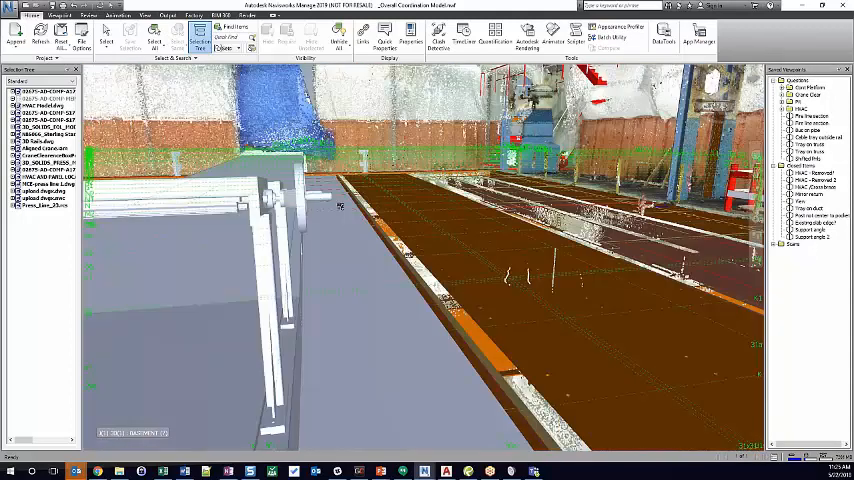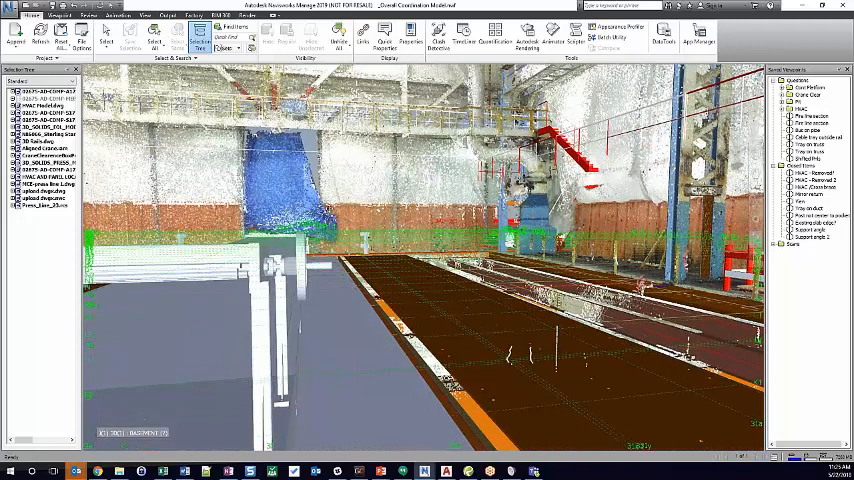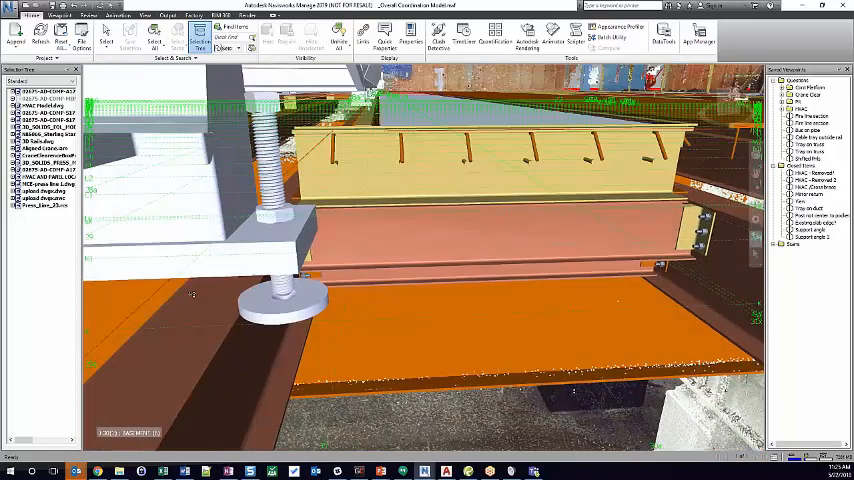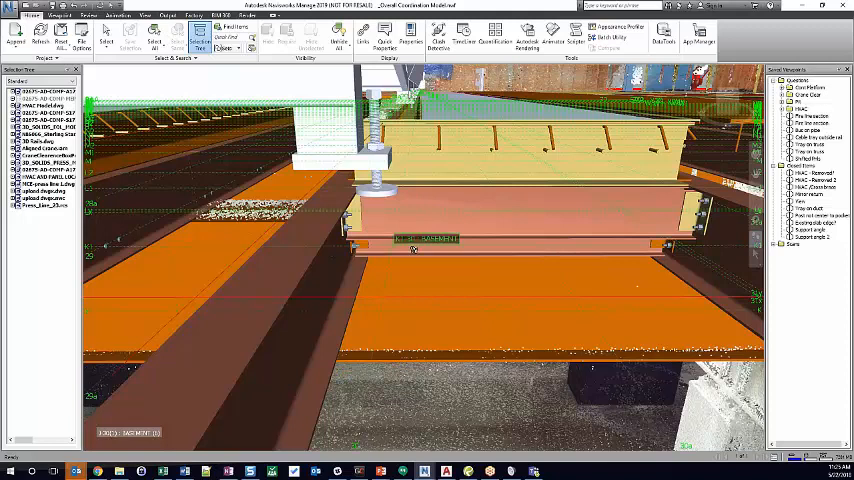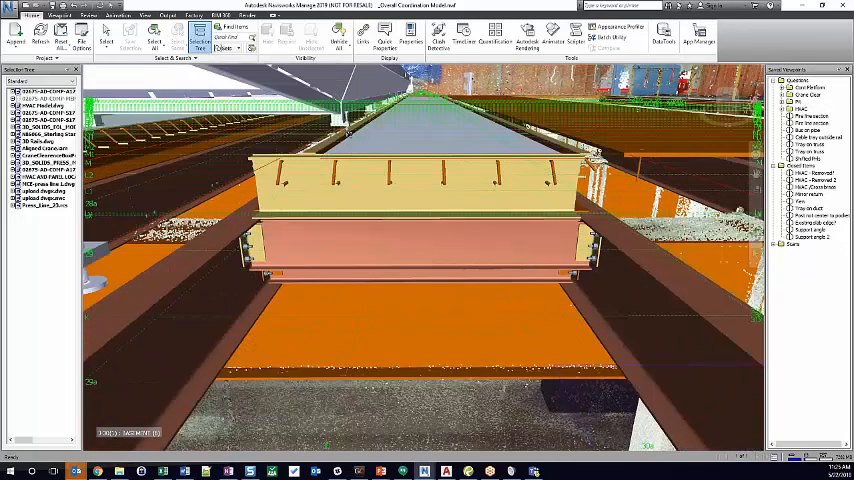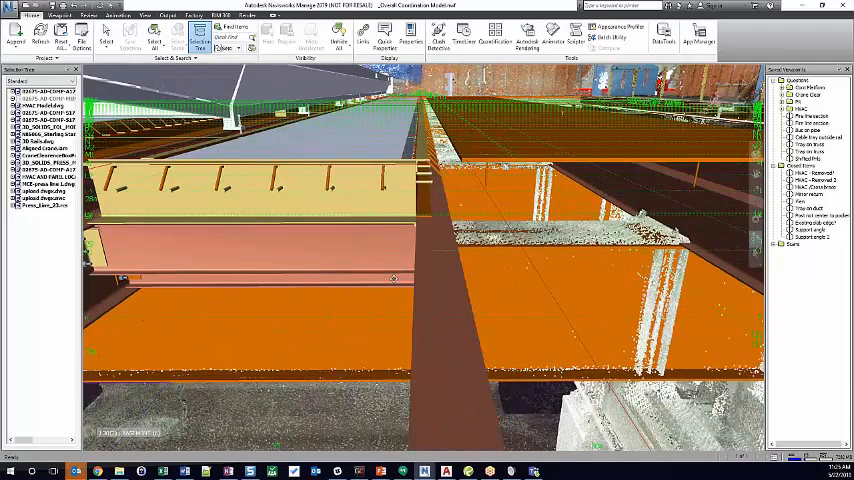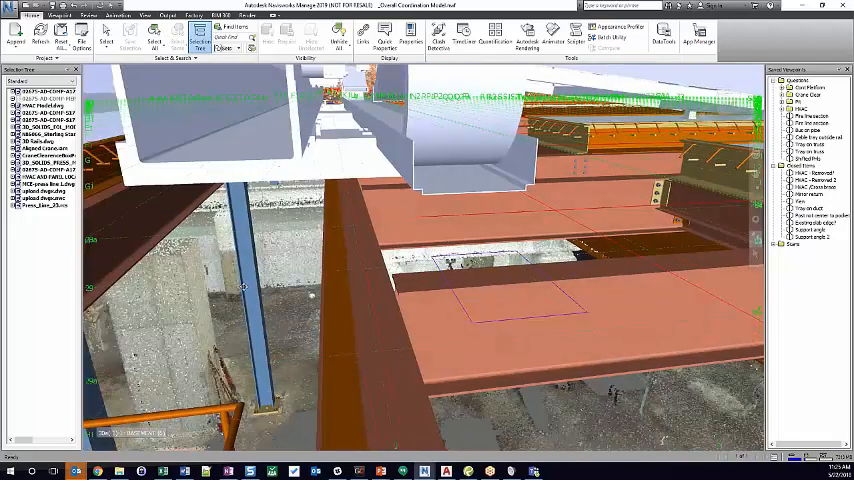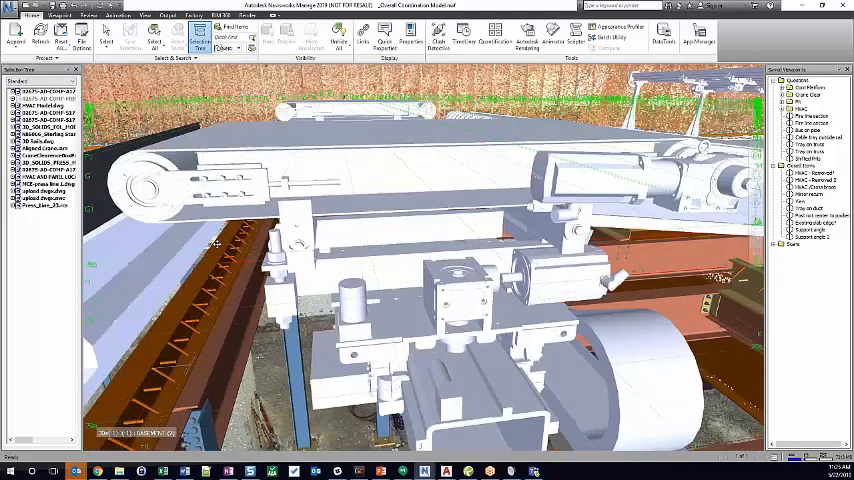So in some cases we're combining point clouds, but in other cases we're just combining pure model geometry. And out here you have a support for the feed conveyor, which is just going to sit on the slab. Less desirable, more desirable would have been for it to have sat on the steel. This allows us to catch these types of things and make corrections to them in the virtual world before we get into real concrete and real steel.